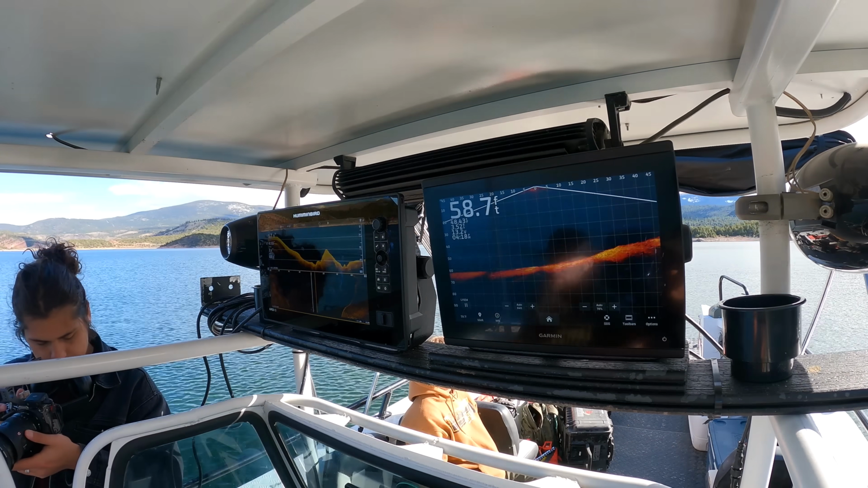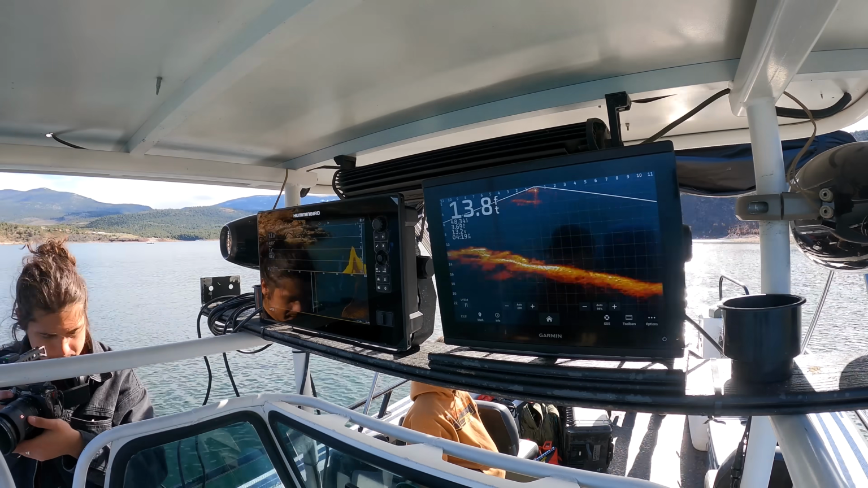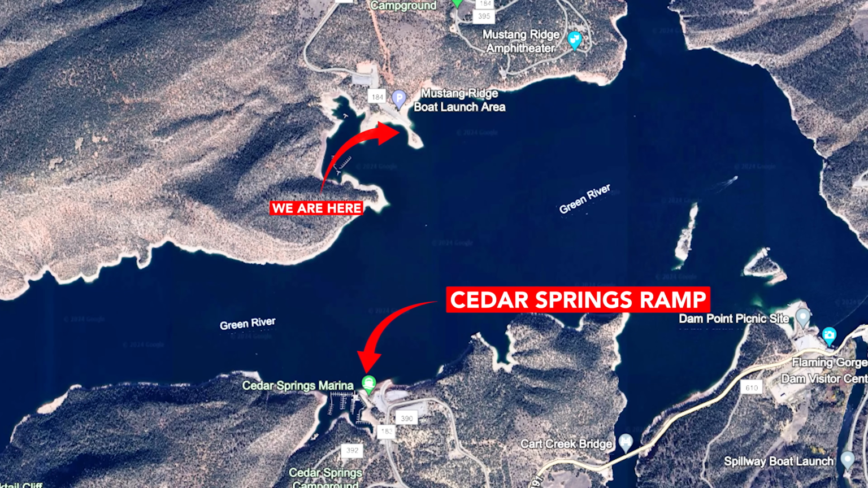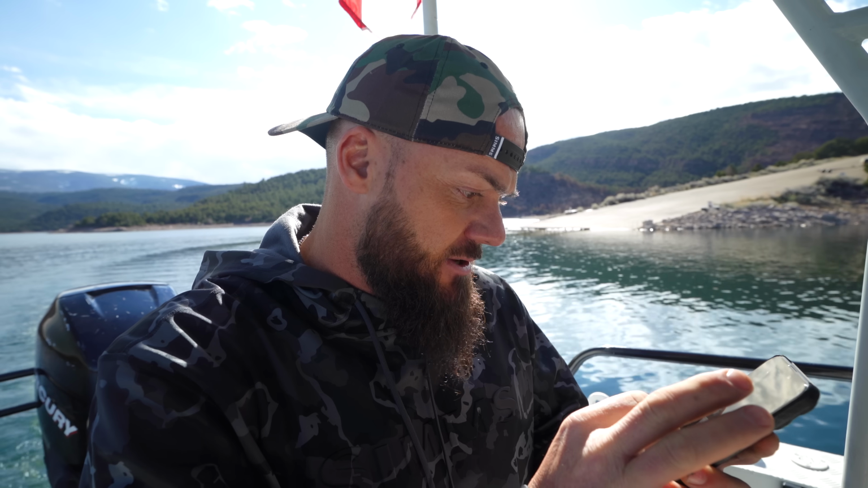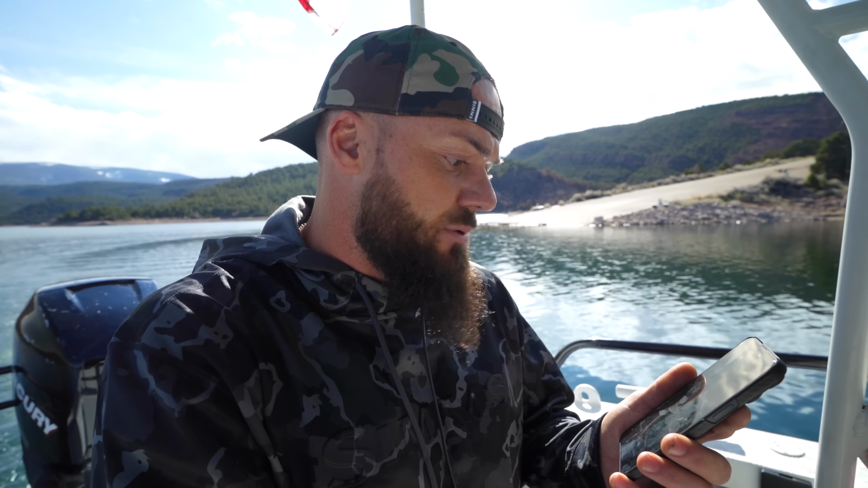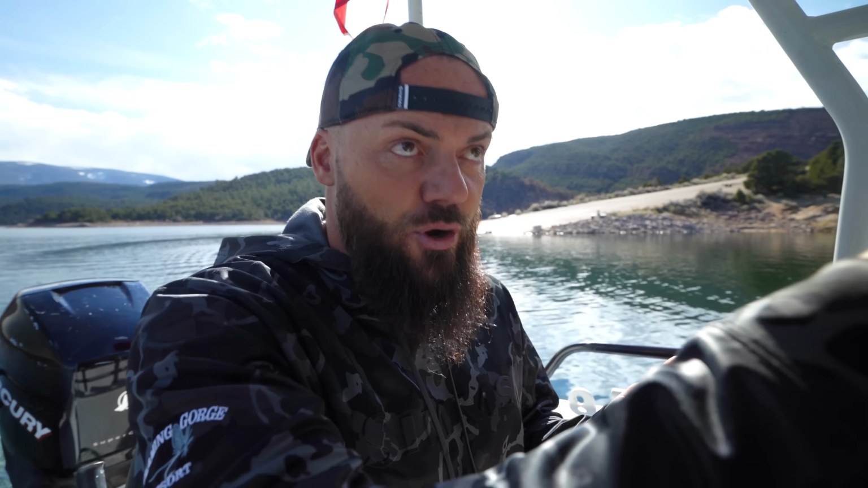So one thing the family mentioned when the guys were talking to him last night is that this area was an area that the family used to spend a lot of time in, here by the boat ramps. Over here we have the Cedar Springs launch ramp, and over here I think it's the Mustang launch ramp. Let me check Onyx real quick. Yeah, Mustang Ridge ramp. And this is another area where the road kind of comes by the lake.